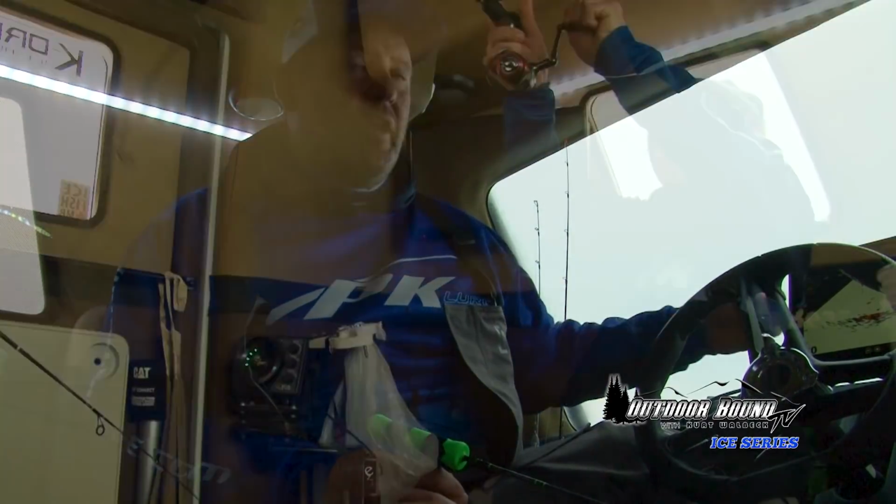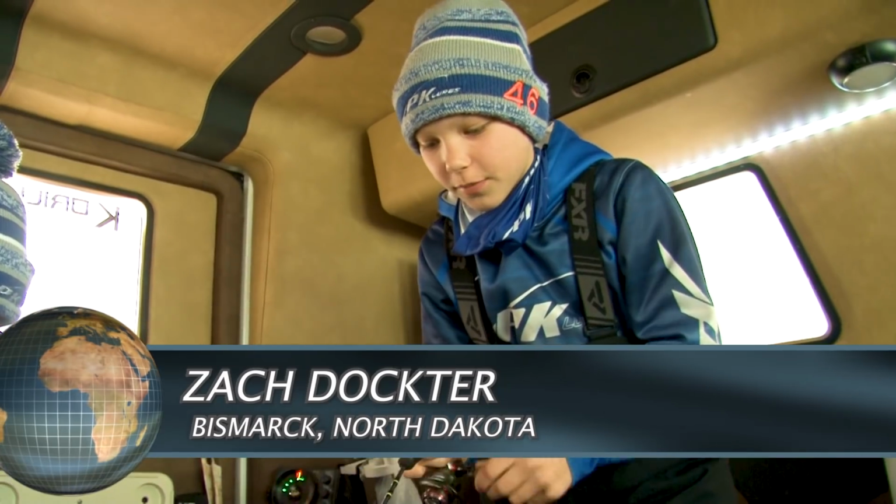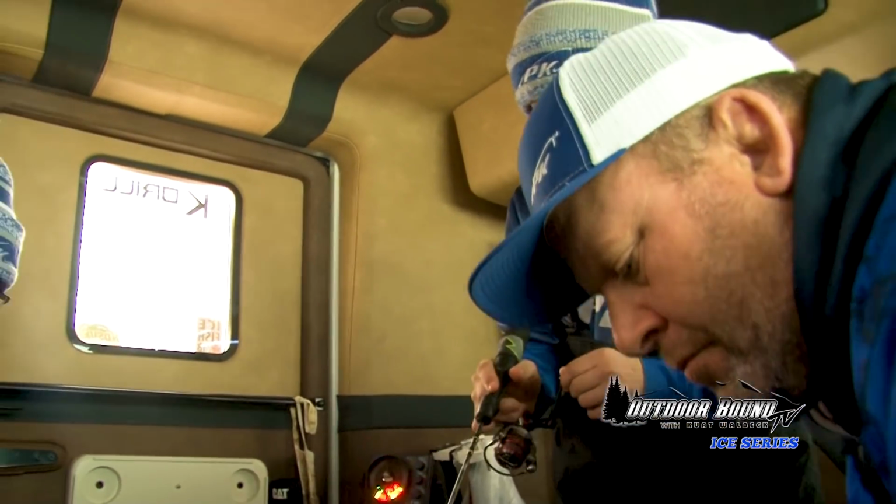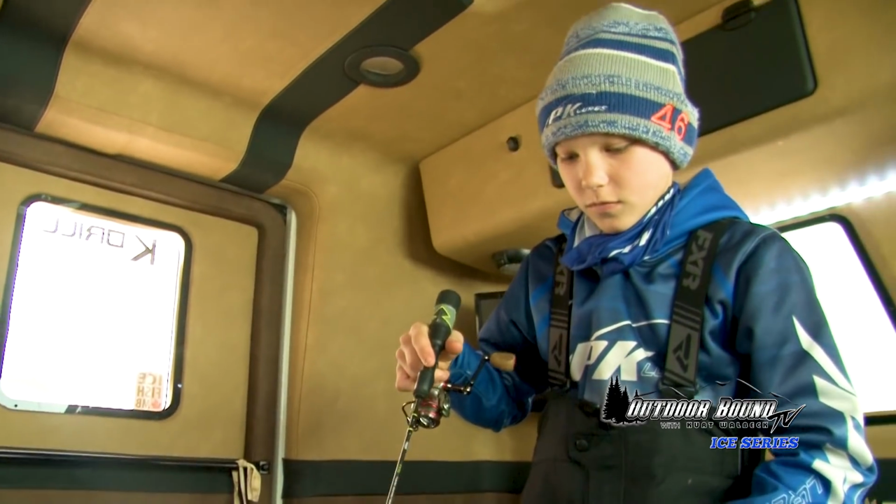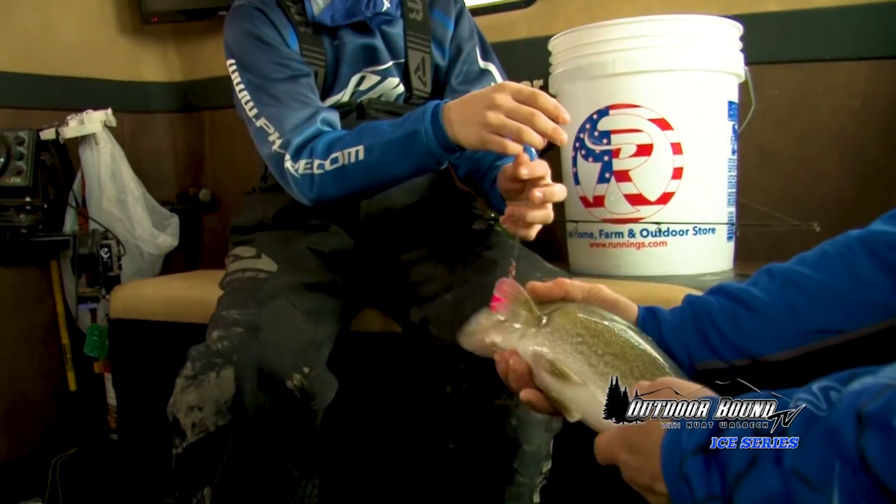And don't be scared to put a couple minnows on your hook. Bait it up. Fish love scent. This is like a nicer fish. It's not bad. Another good eater. Yeah, he's nice.